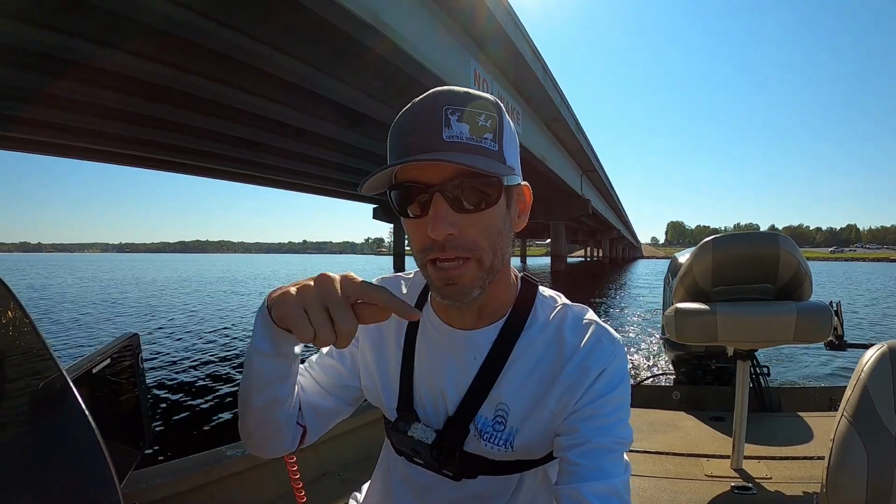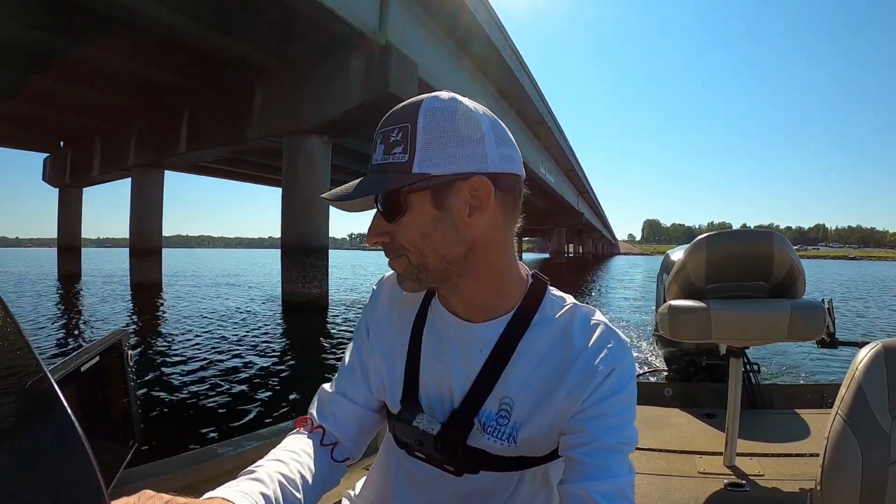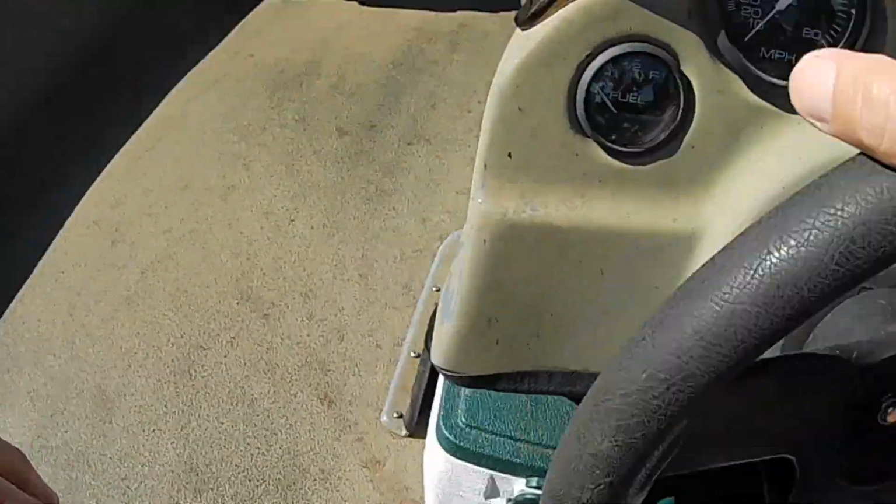You know, the isolated brush pile thing, you catch 6, 8, 10 out of a brush pile or something like that, well, heck, it's done for a few days. You get in that bad rotation where you're behind somebody or you're behind 4 or 5 boats, man, it can make tough days for you. So I'm gonna look at this, and then we're gonna move on to something else if we can't find them here. Okay.